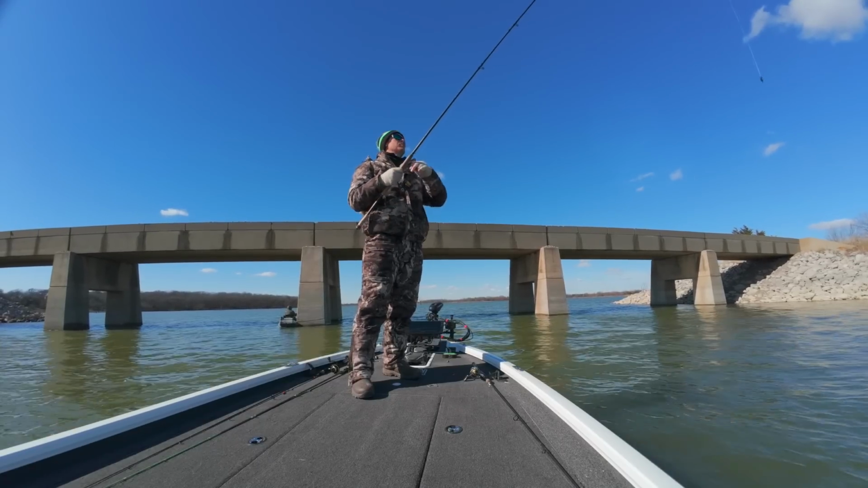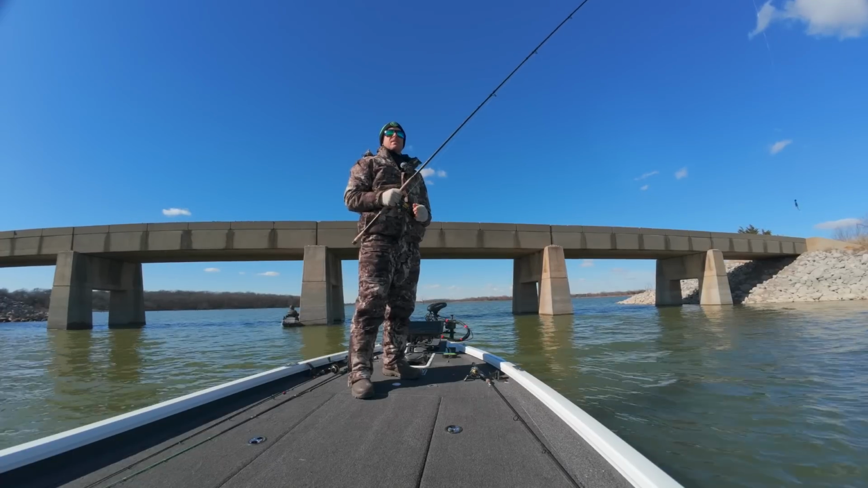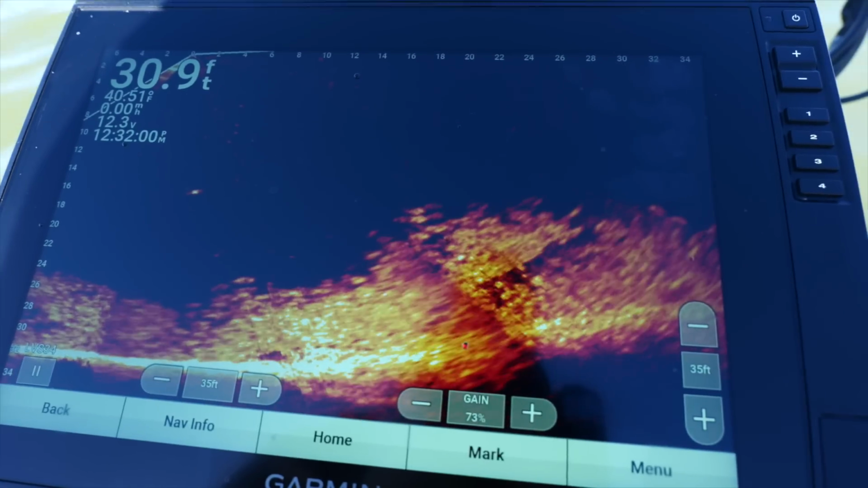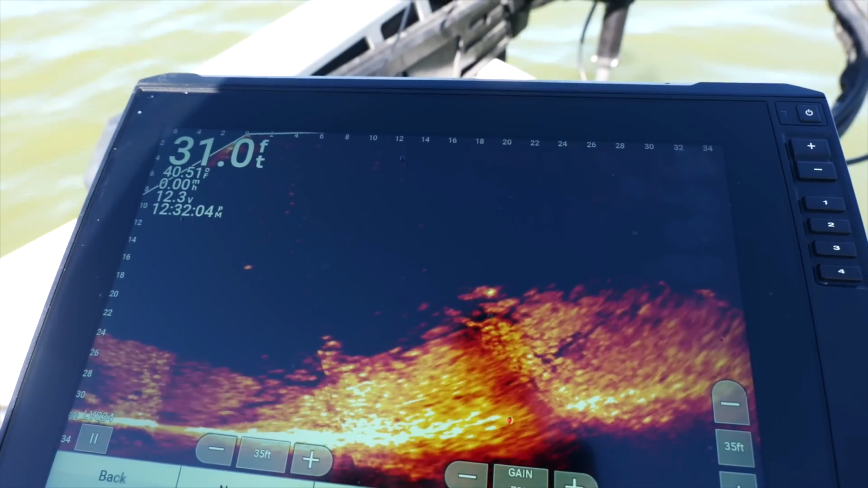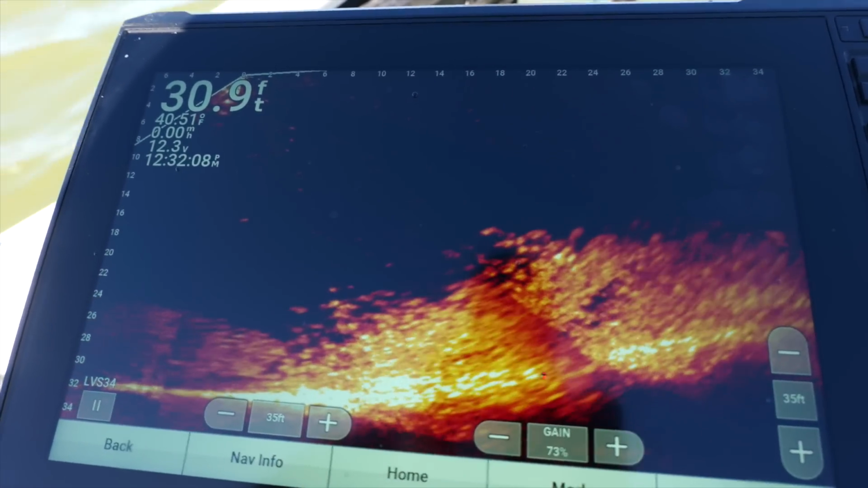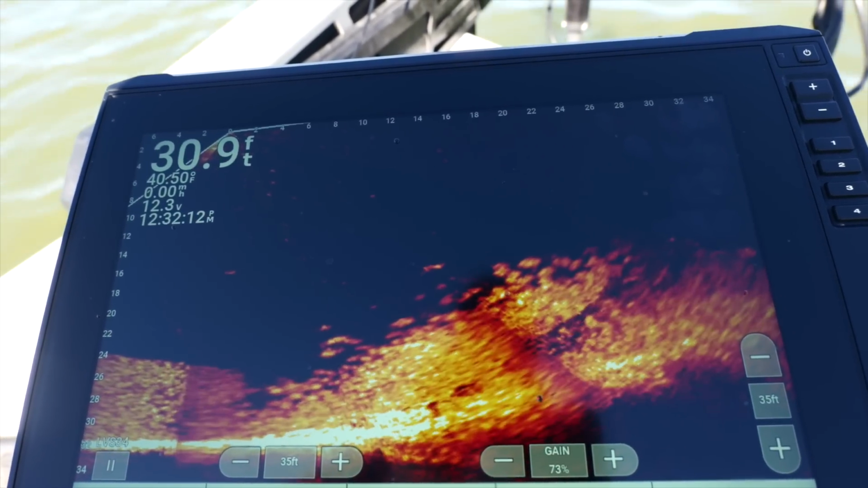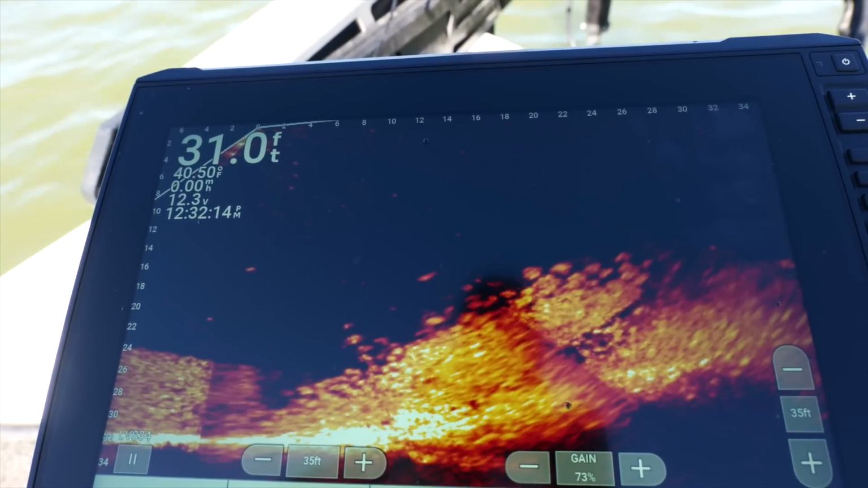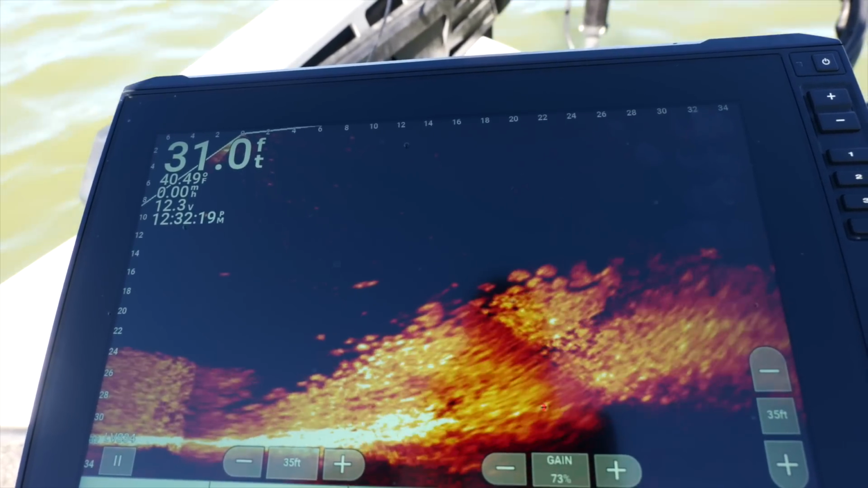Okay, y'all, so I'm out in front of this bridge, and it's not a matter of where are the crappie. They are everywhere, and they're kind of moving around. Some are in 30 foot, some are in 20 foot. They'll come in, they'll come out. Some are sticking put, some are on the pilings. They are literally everywhere. There are thousands of them. So it's not about finding the fish.